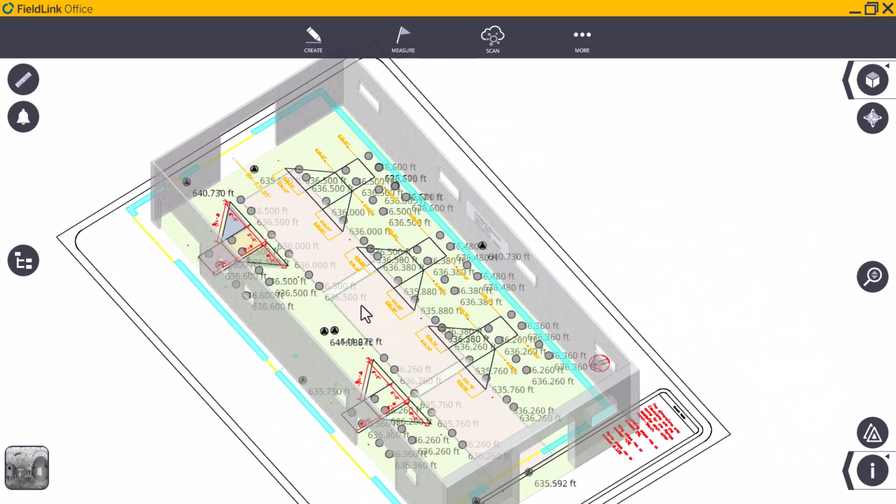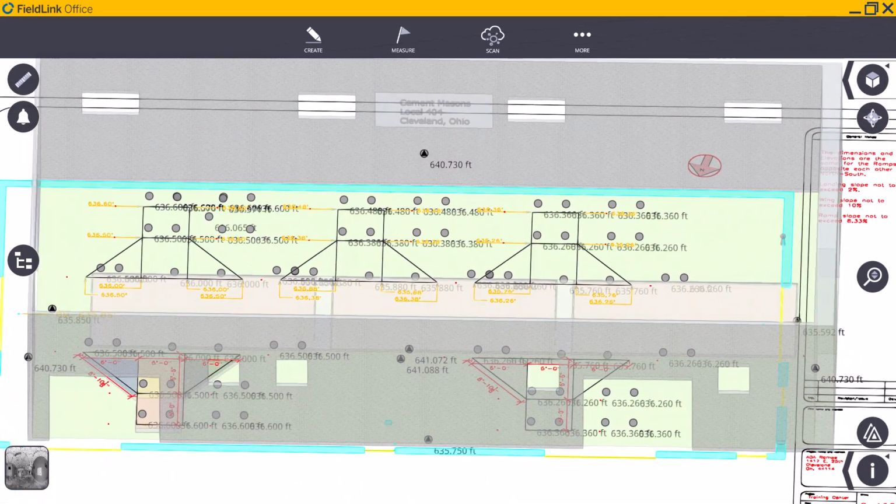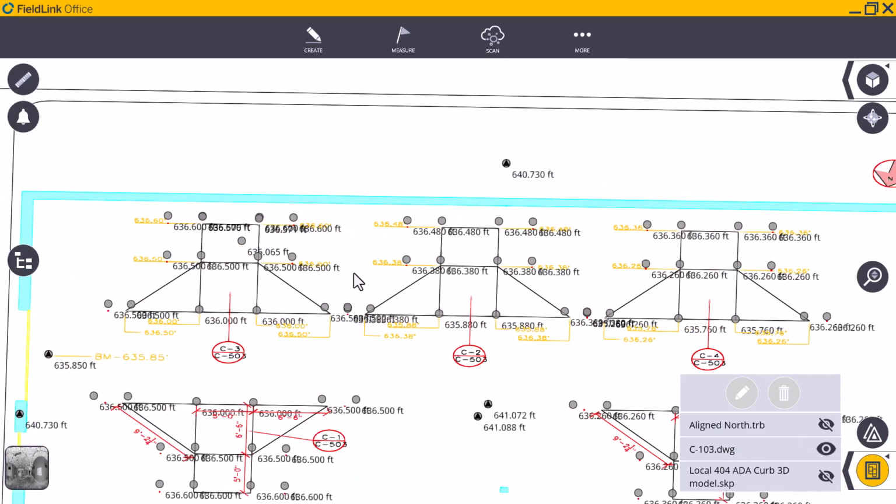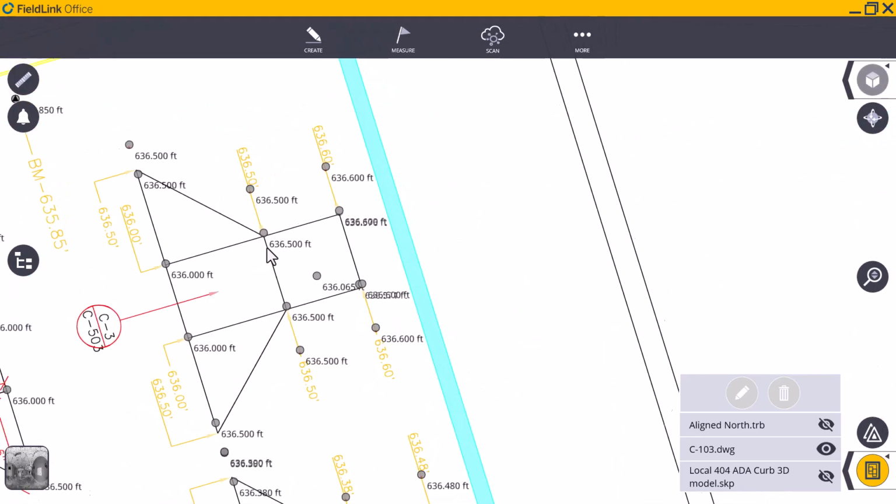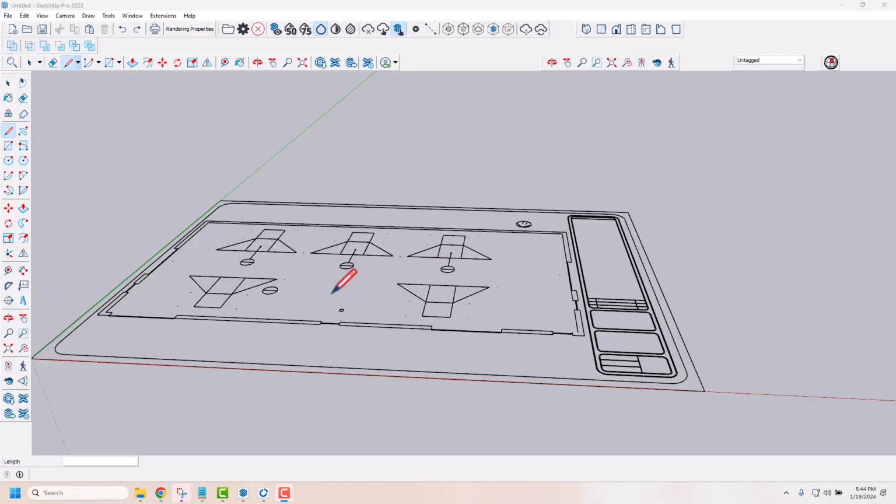So let's jump into how to actually make these 2D ramps 3D, because if I turn off the rest of this, this is all we were starting with, was this 2D drawing. So let's jump into SketchUp. We'll do a quick little tutorial on how to make these into 3D, and we'll jump back into the scan data. So now we're in SketchUp.